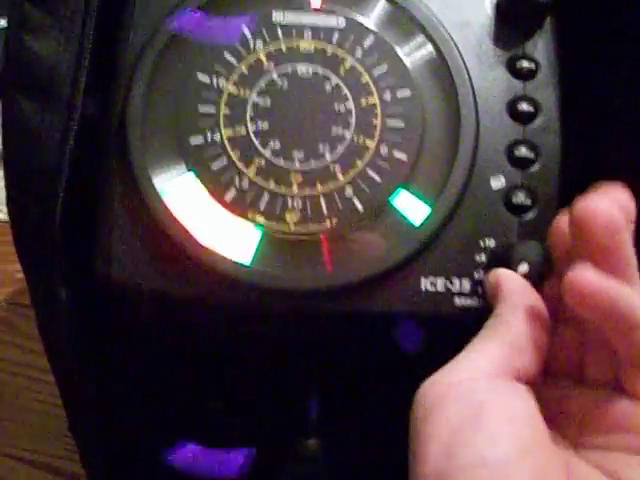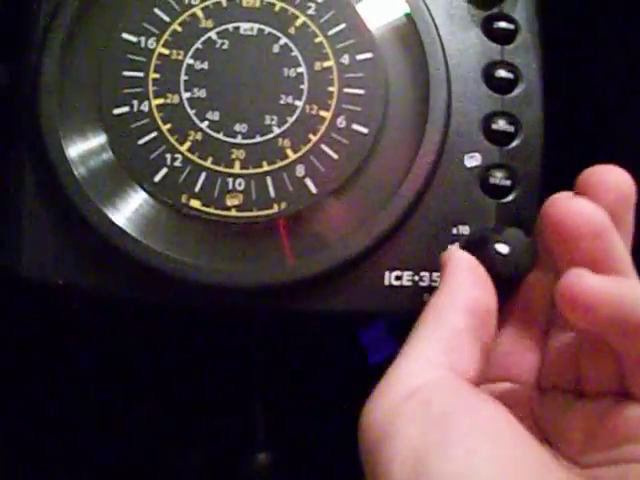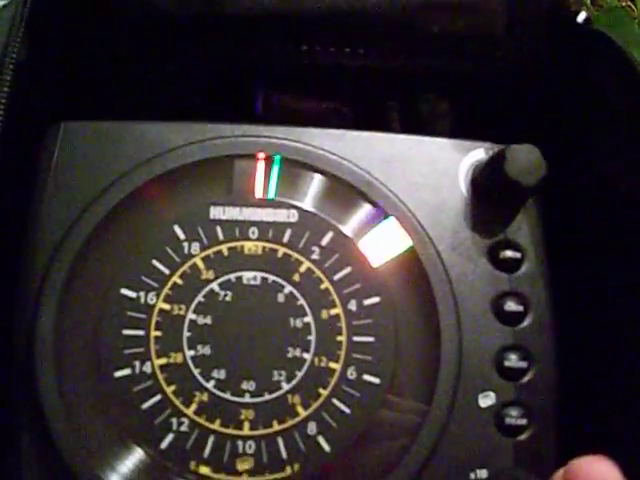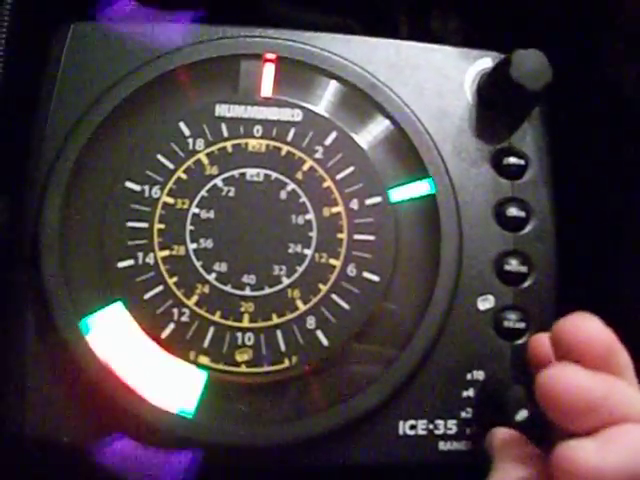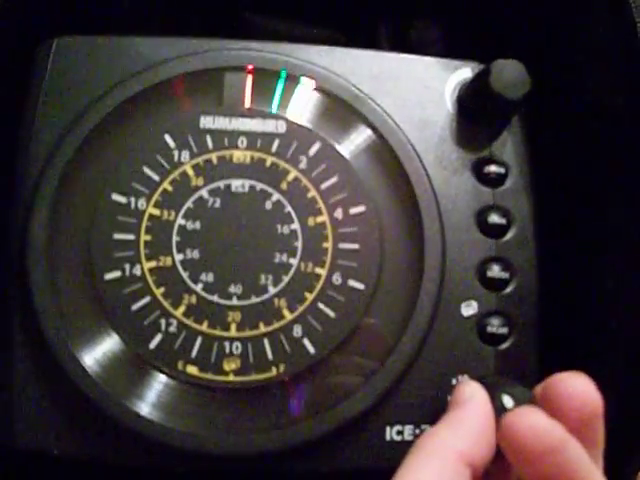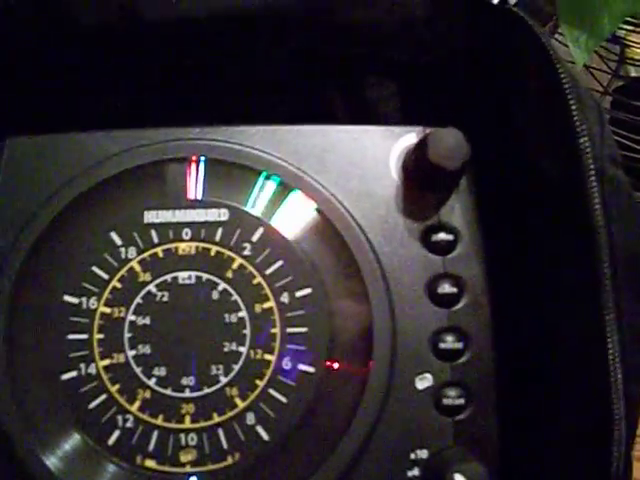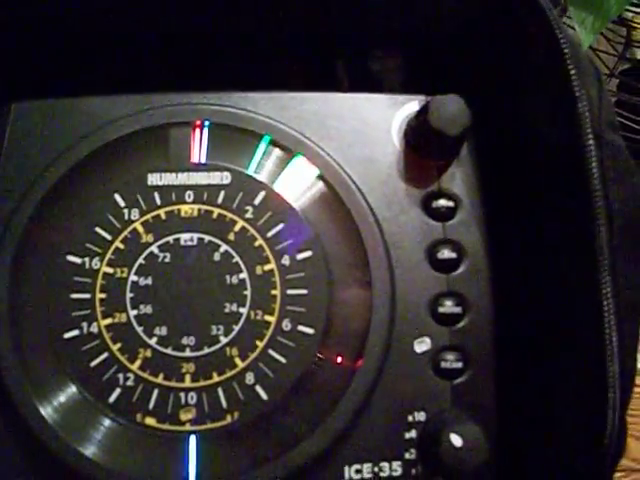And there's 20, there's 40, there's 80, there's 200. And then zoom for 200 would be like that.